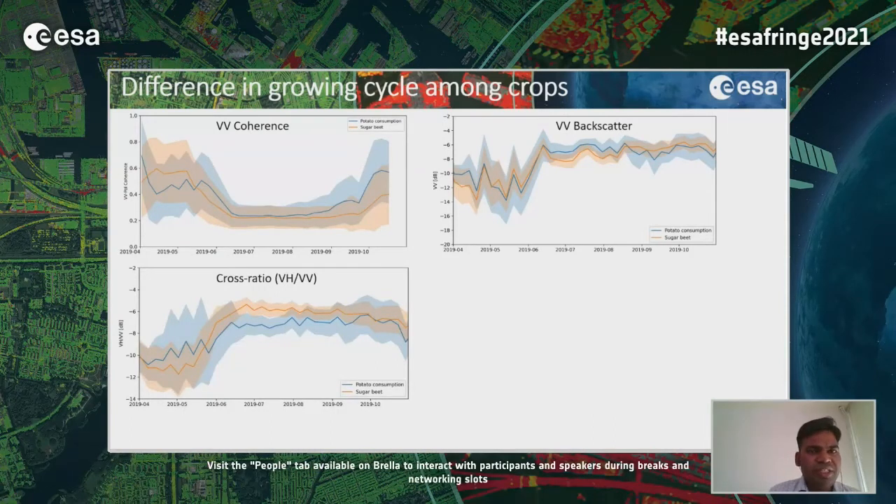Okay. So coming to monitoring the difference in the different crop growth. We have related the VV coherence with the existing VV backscatter and cross-pole ratio. There is already literature which states that the coherence is inversely related to the NDVI values. And we can see here the coherence is again somewhat inversely related to the cross-pole ratio.